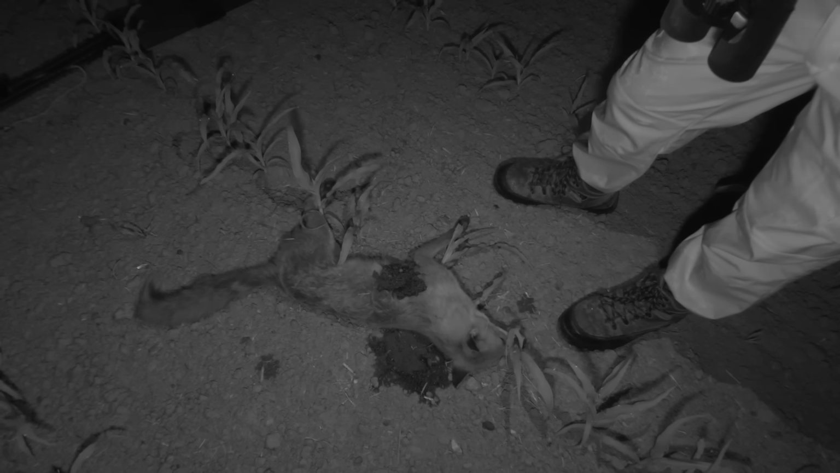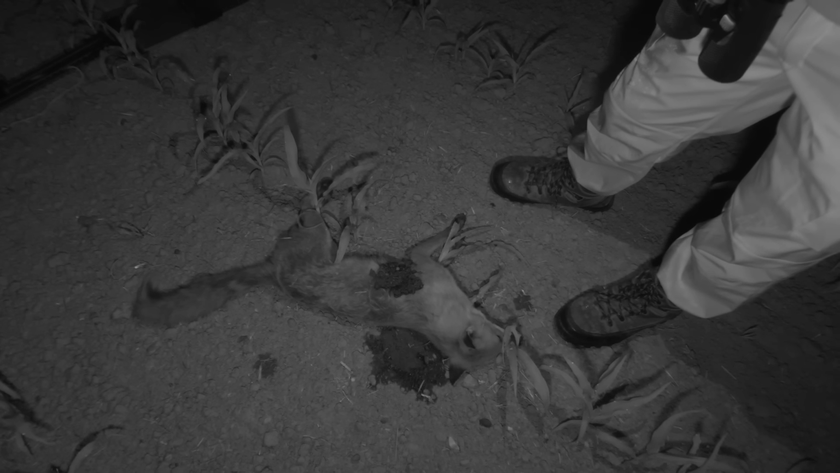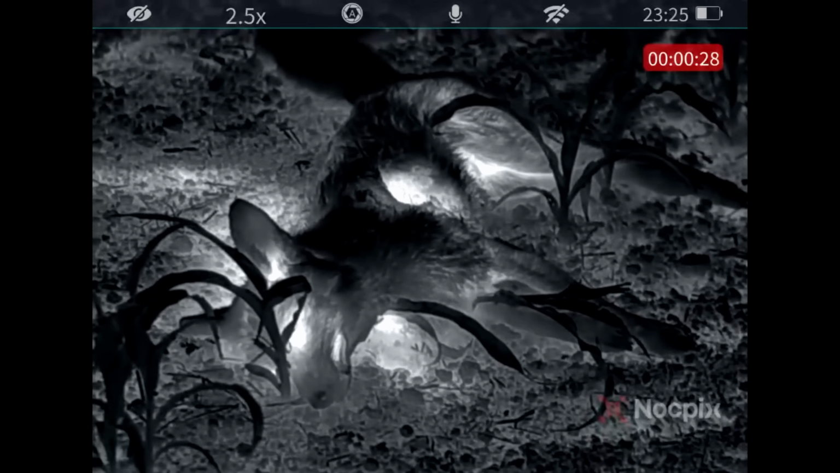Well, it's a start, Crow, but a few more to go, I reckon. Yeah, I'd like to have had a few more goes with this old scope. When we started squeaking, I was hoping there'd be a few more come. You got some shots of the deer anyway? Yeah, some good footage of the deer. Lucky I pushed record on this, really, wasn't it?